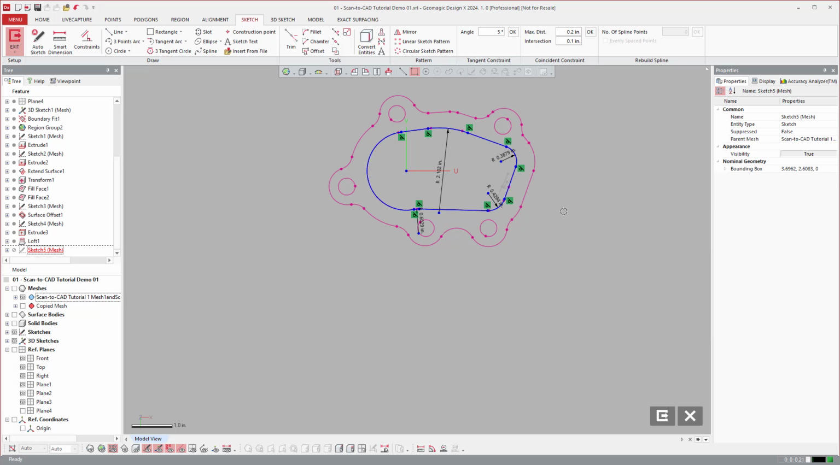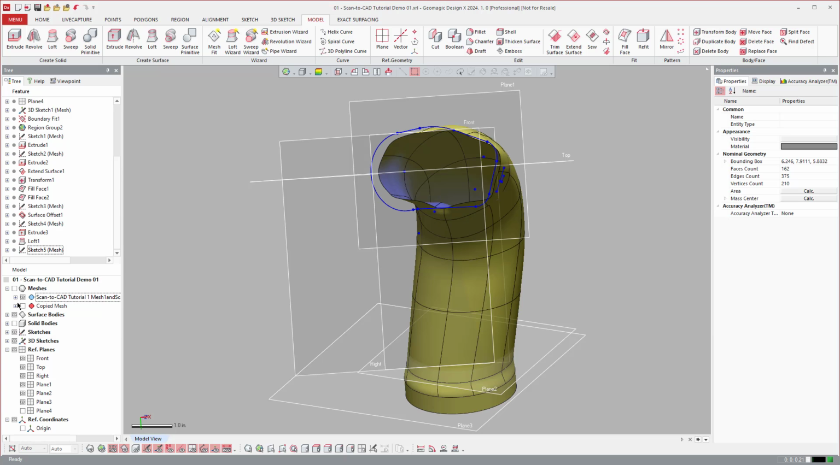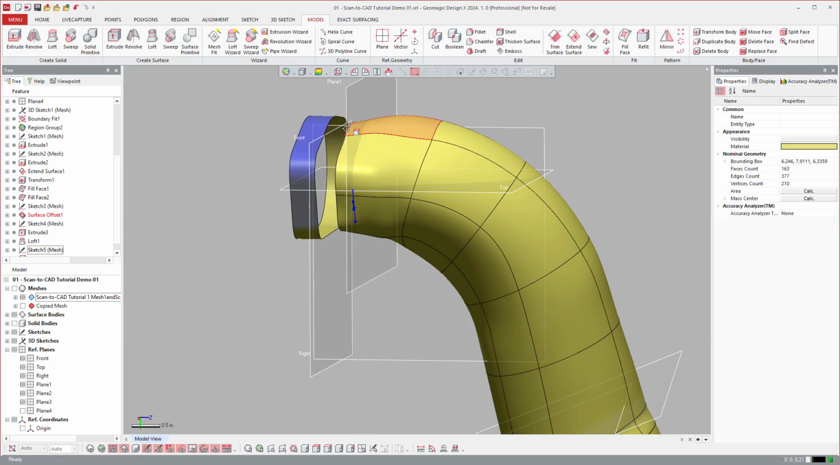If you've never done it before, you haven't felt the pain of trying to figure out what's wrong with your loft and get it to work right. So that's kind of why. If it has the wrong normal, you can adjust the normal just by clicking like that.